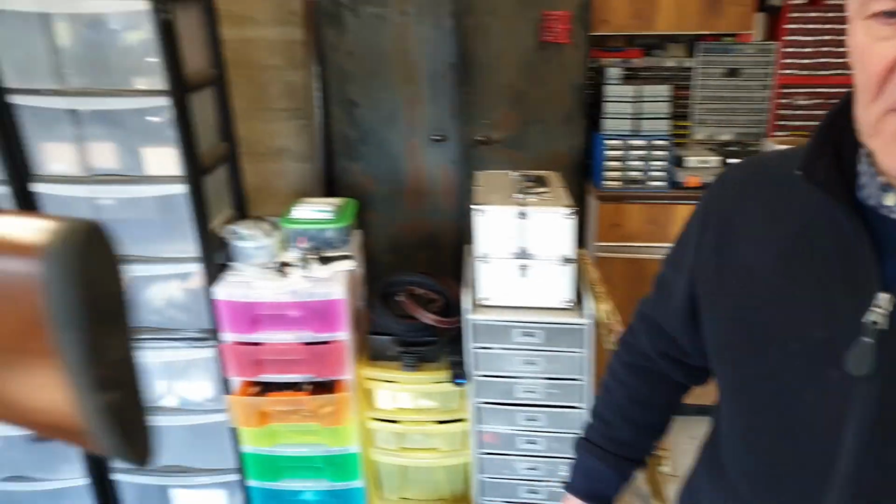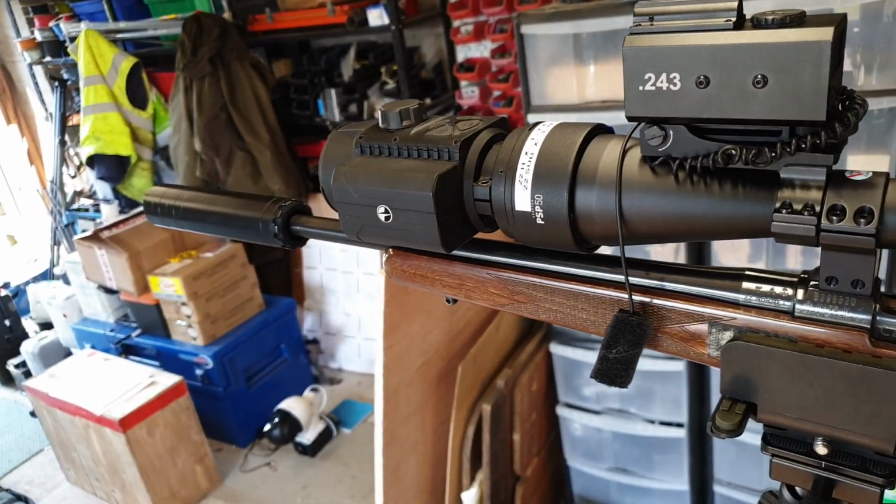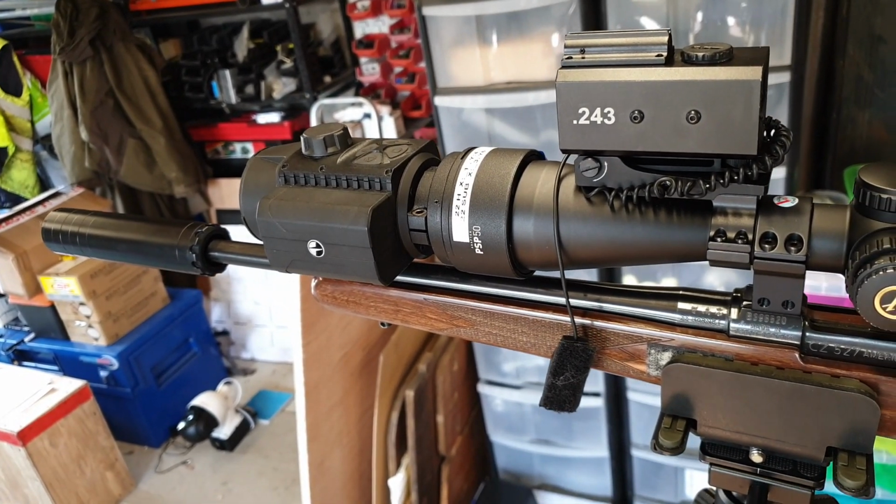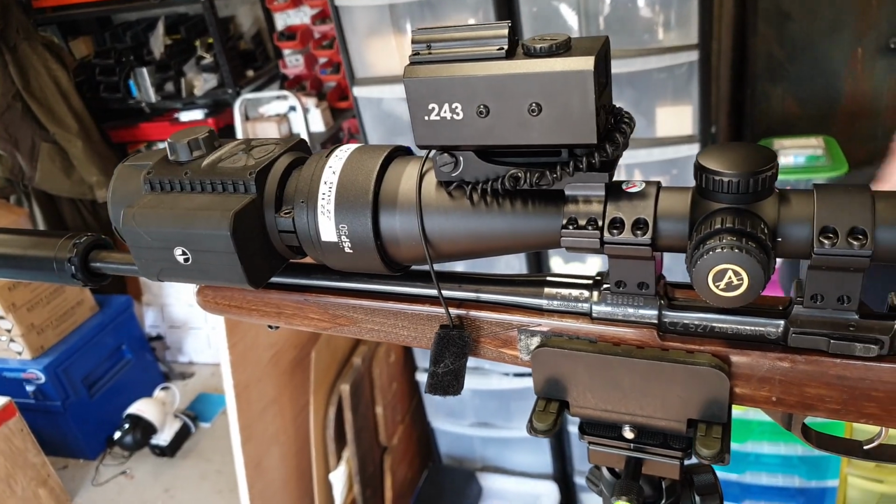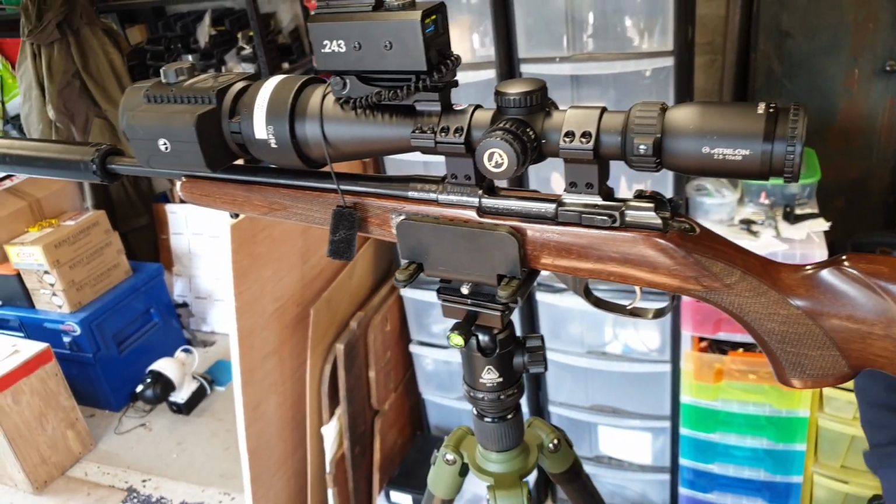Right. So in reality now, you've become a thermal shooter. Yeah, I don't use night vision now. Right. Okay. No, I'm only thermal. Glass for daytime, thermal for everything else. So you've got this fellow, it's called the Pulsar Krypton FXG50. So you've got this add-on for all your day scopes, turning them into night scopes. Yep.